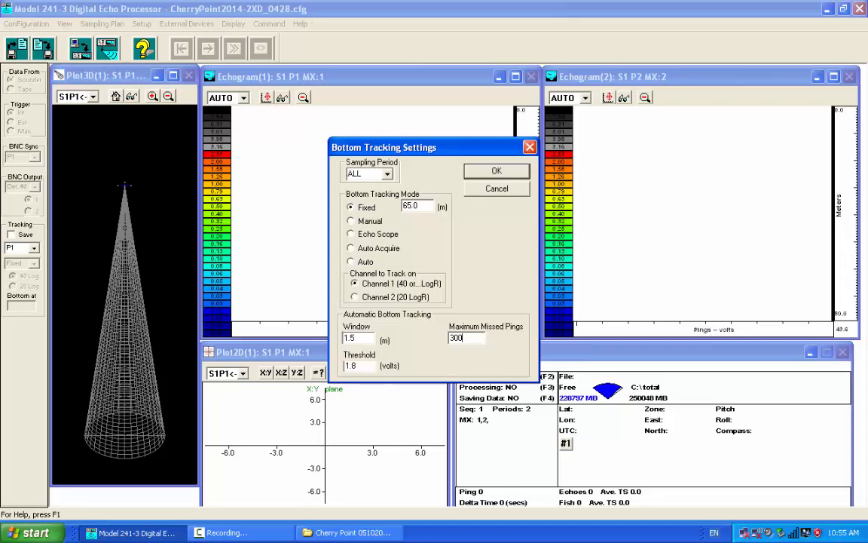So the logic in the real time and the tracking side of it was that we lose bottom, don't use those echoes till you get a lock, and then go. But Scott's solution is probably the better one.